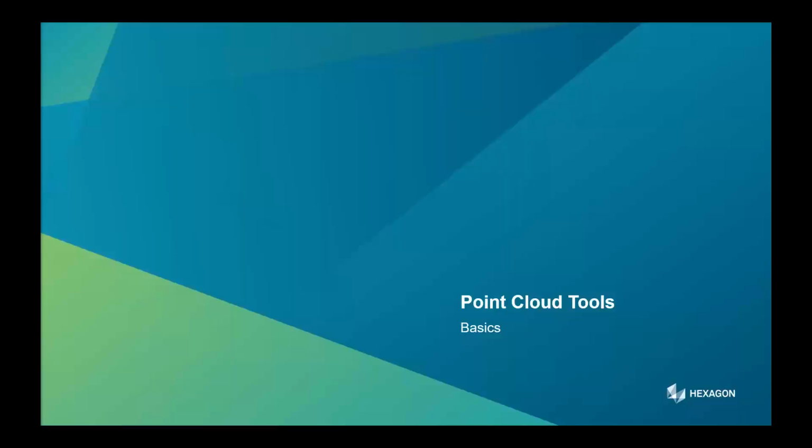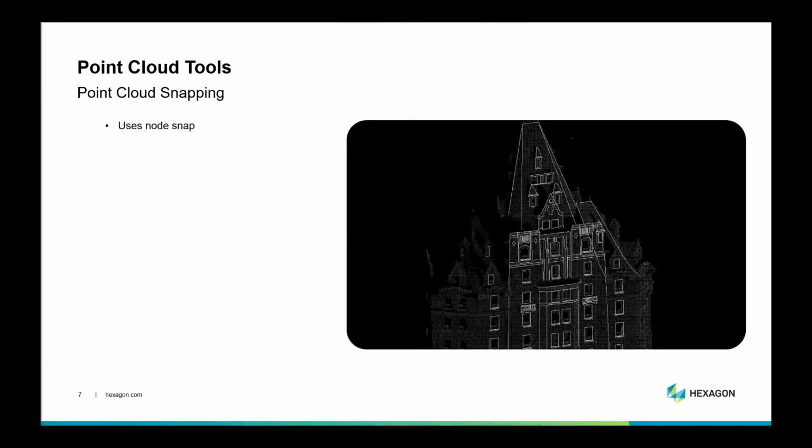So point cloud tools. These are the things that you're going to use in MicroSurvey CAD to work with that point cloud data and turn it into something useful. One of the primary functions seems fairly straightforward, but not every software does it. It's point cloud snapping. We use the node snap as part of the CAD engine to snap directly to individual points in the program. That means you can draw lines, circles, polylines, 3D polylines, etc., directly on the point cloud.